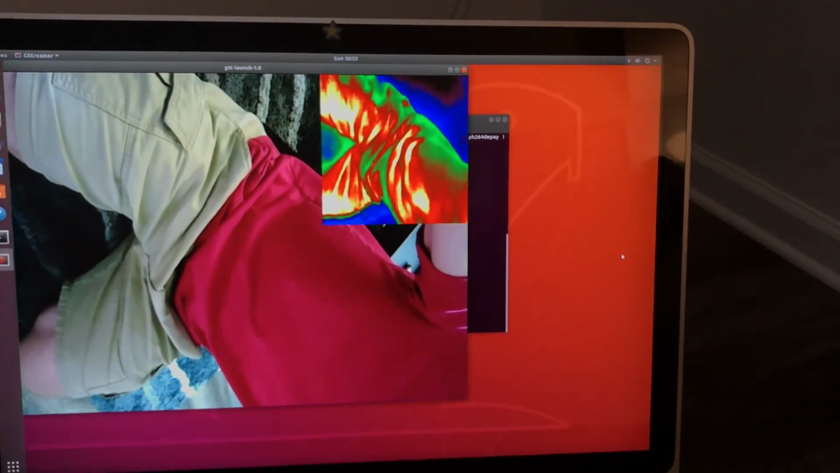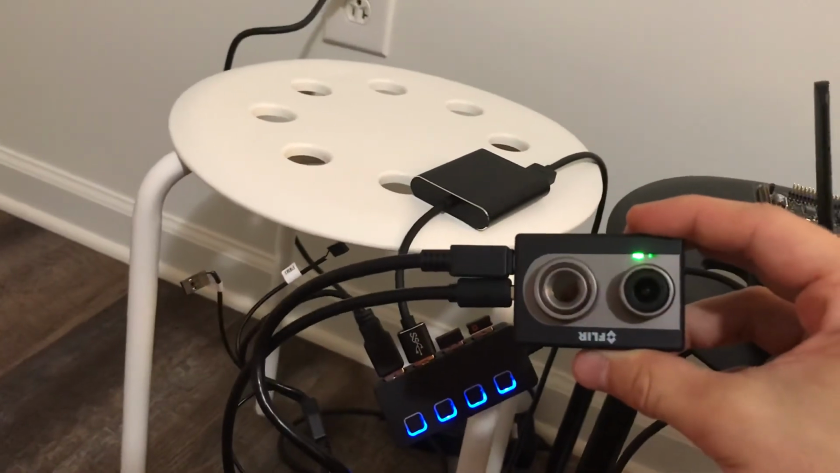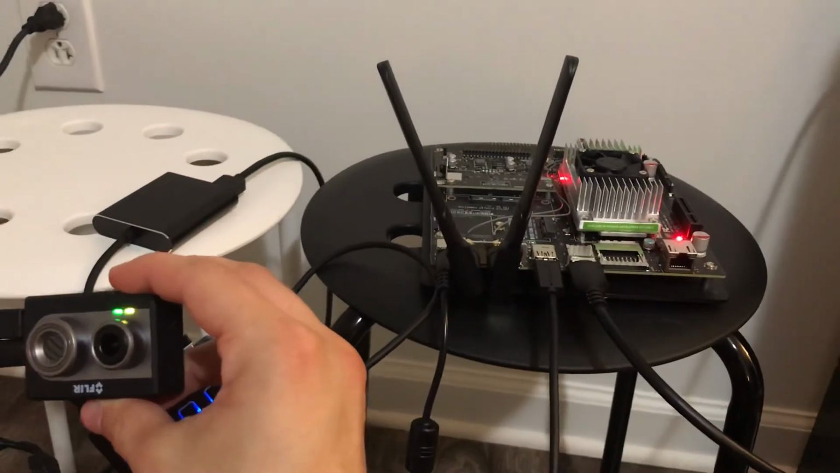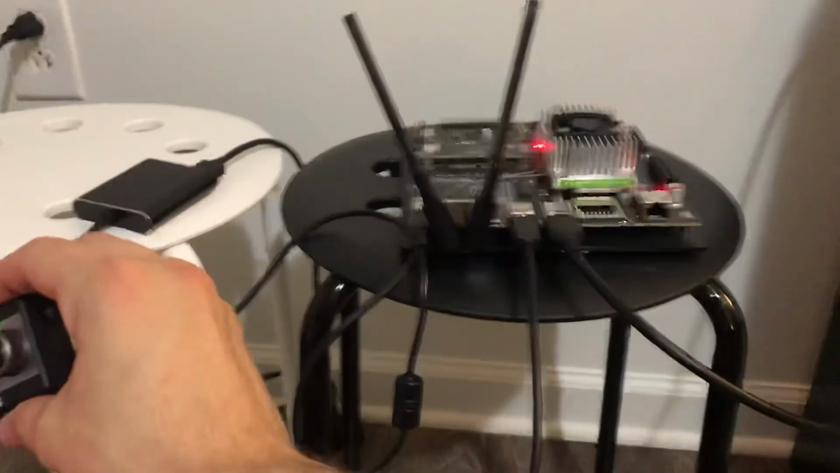Sorry for the amateur recording, but that is pretty much it. We have, in fact, streamed wirelessly over a local network. The next goal is to do this long range. So, thank you for tuning in, guys.